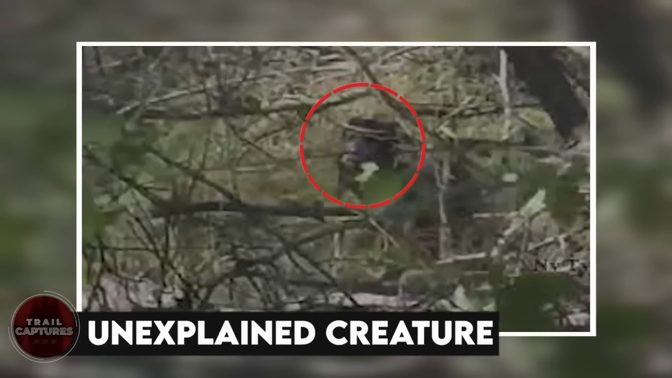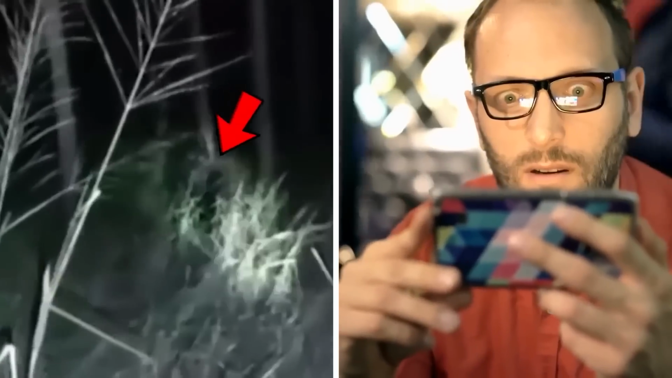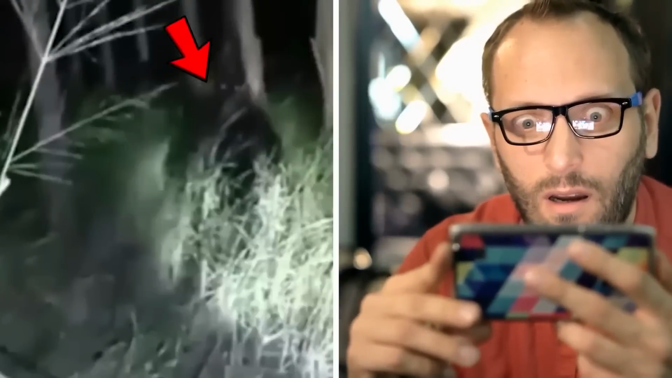Unexplained creature. This mind-blowing trail footage unravels an unexplained creature. It is a black creature with 4 legs and white, shining eyes, which makes it hard to identify. Just look at the scary eyes of this animal. On top of that, this video was captured in the dark night with some horror sounds of these wild creatures in the back. With every inch closer to this animal, it gets more horrifying to see.